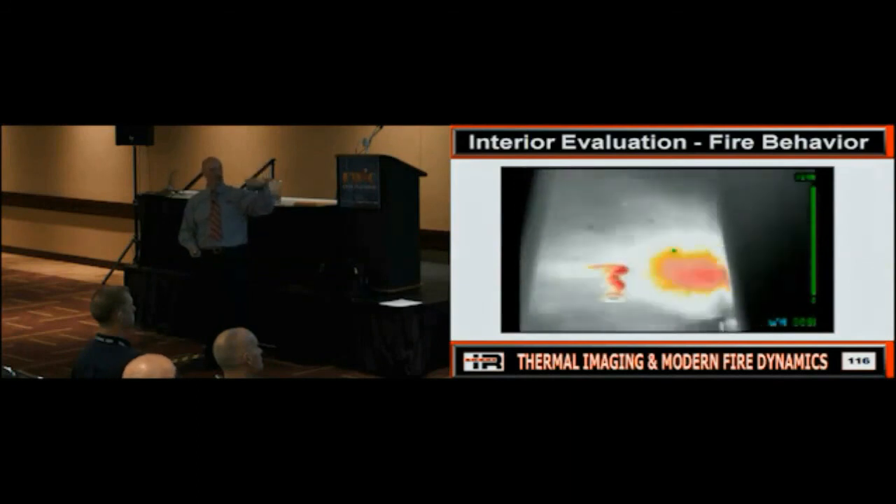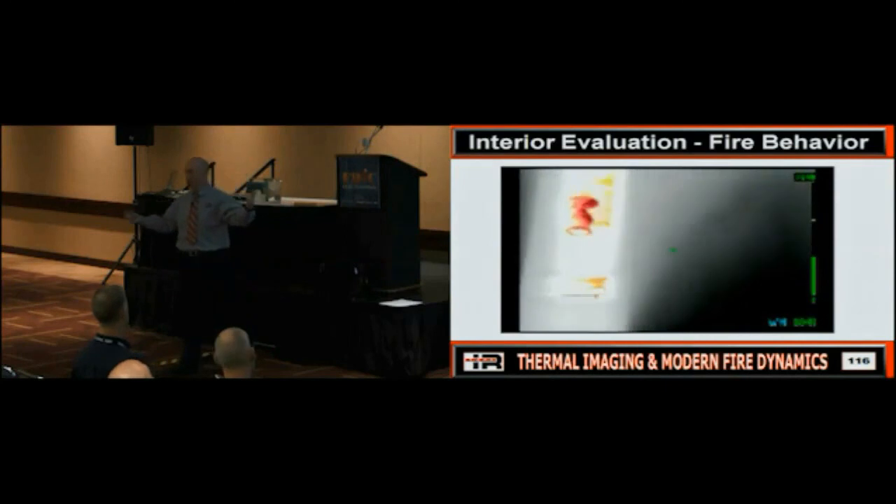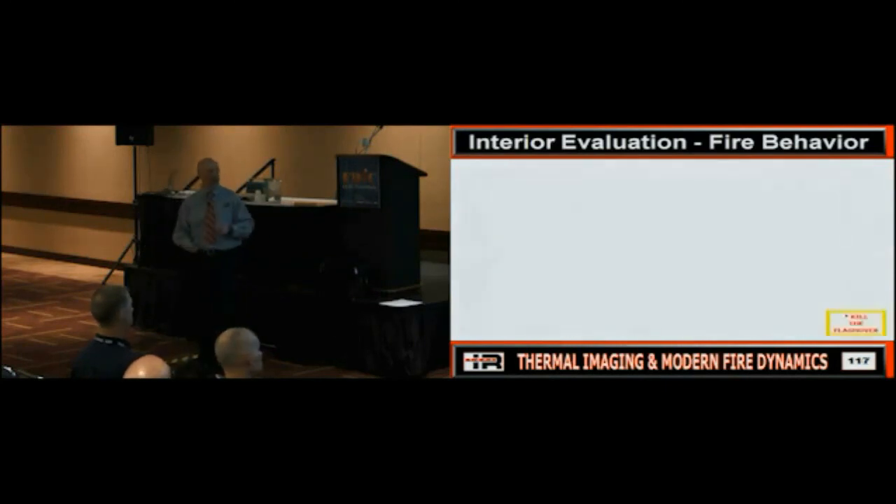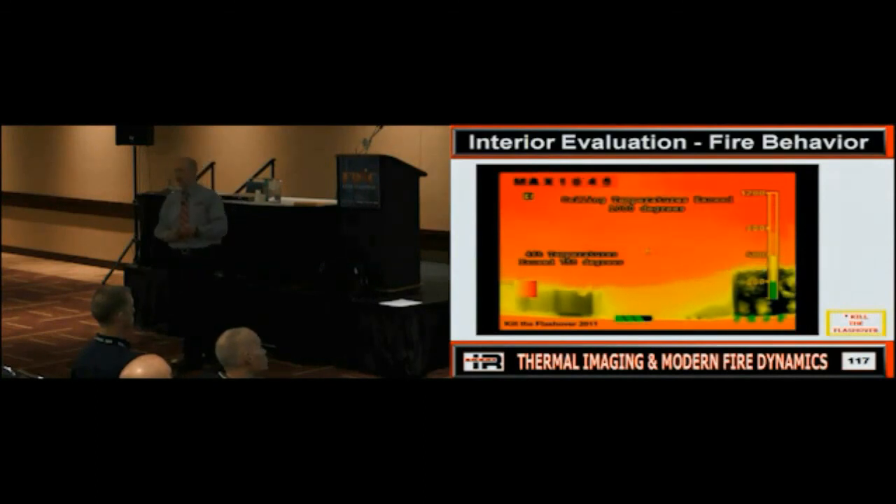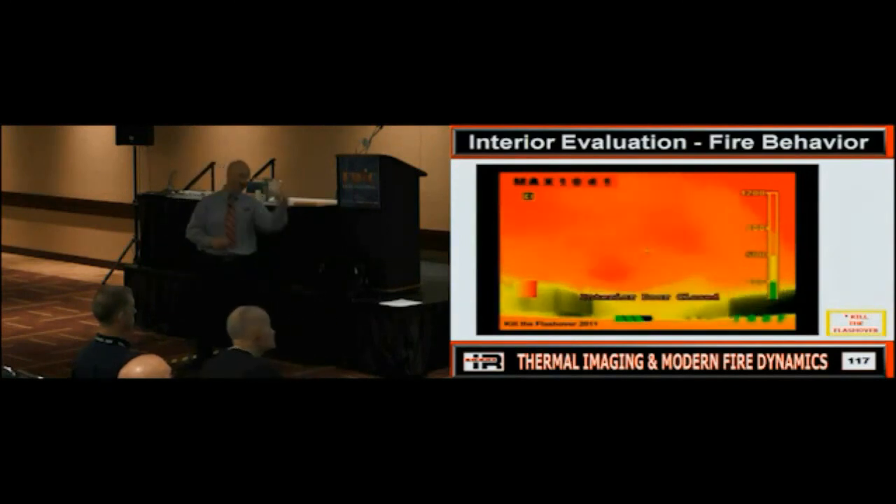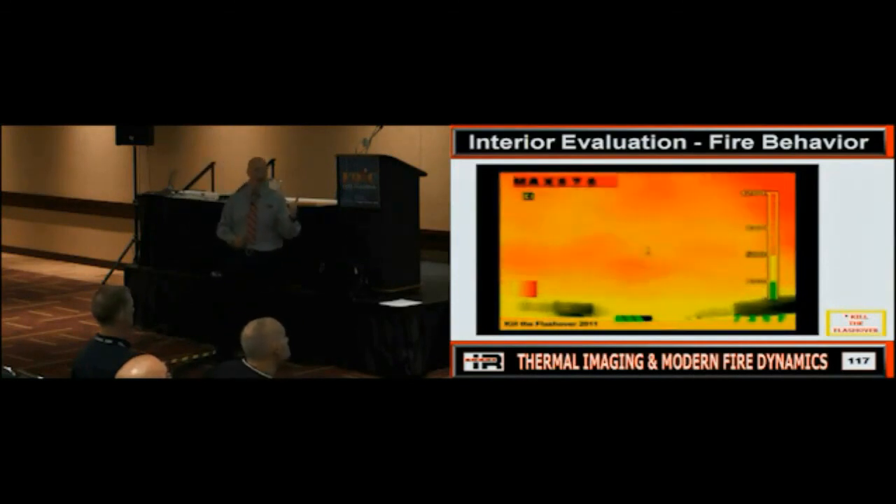Okay, there's the fire. Now, I'm on a search crew. I don't have a hose line. What am I going to do? Close the door. Once again, what would that do? Well, I'll show you what it'll do. This, once again, is from Kill the Flashover. Ceiling temperature is 1,000 degrees. We're at 750 at 4 feet. Is that a good place to be? Do we have survivable victims in there? Probably not. So I'm not so much worried about shutting the door, because if they're in there, chances are they're probably dead anyway. But what am I worried about? That fire changing, growing, or spreading, right?